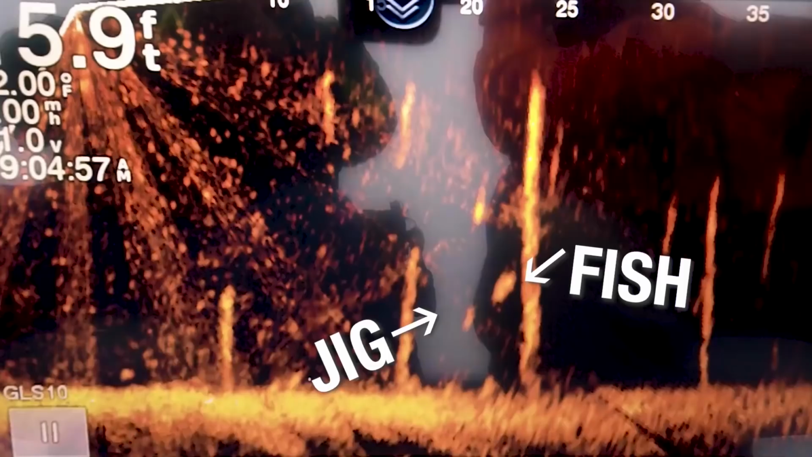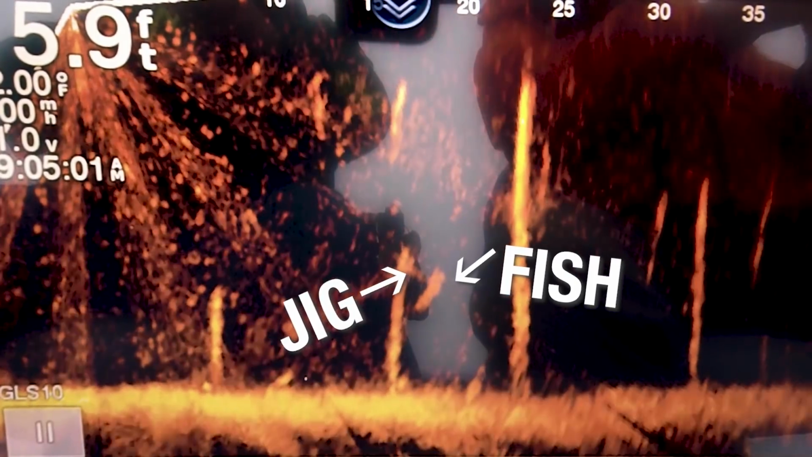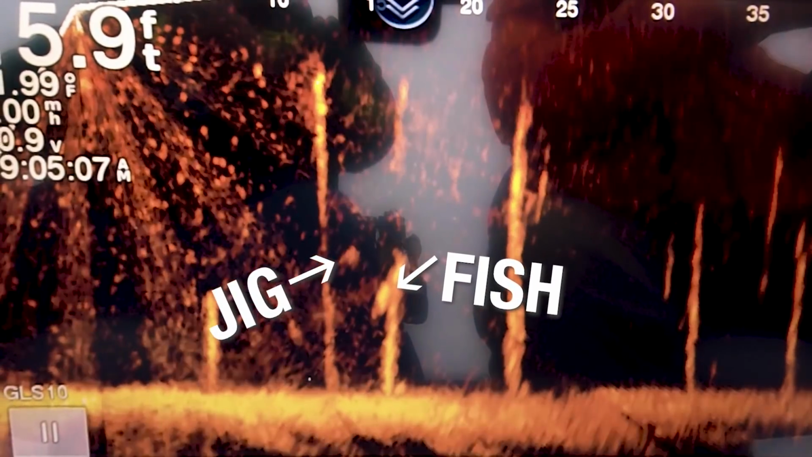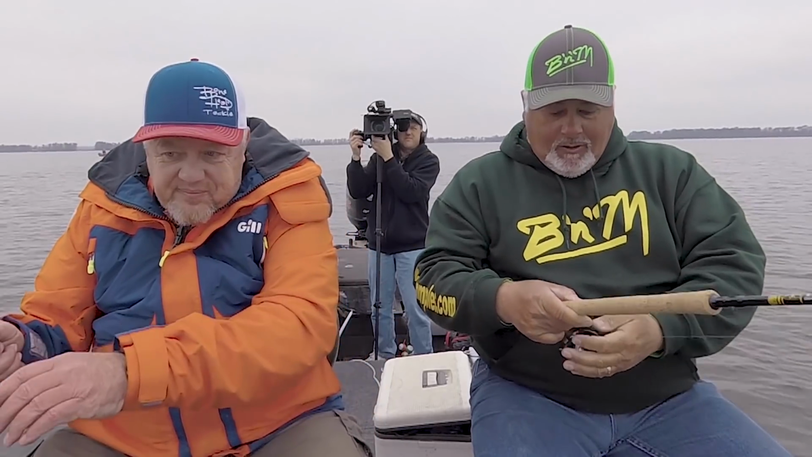Come up with it a little again. He's chasing. Come up with it. Sometimes you've got to make it. Once you get them to chasing it, I've noticed if I'll come on with it, they'll usually commit to it.